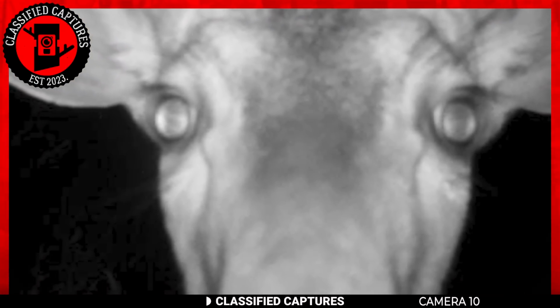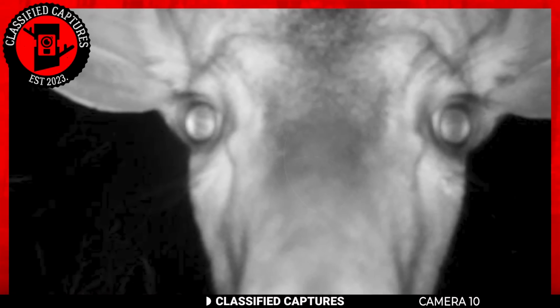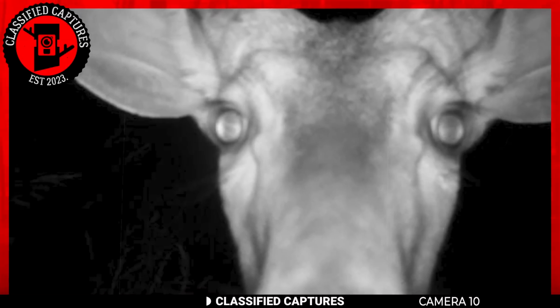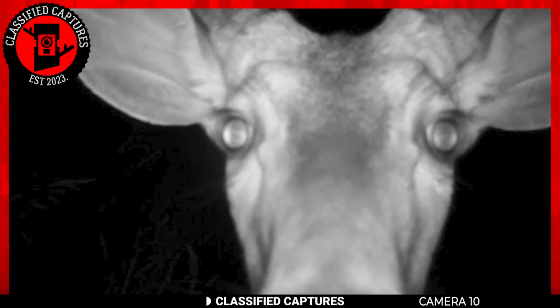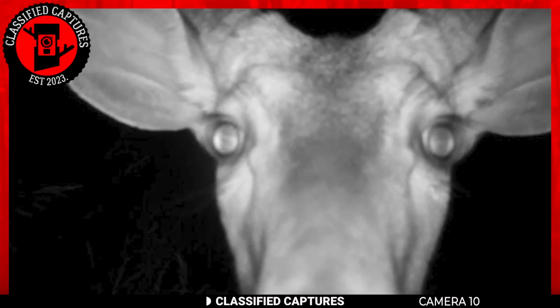Oh, this is a delightful surprise. It seems like even the wildlife is getting in on the selfie trend. Our star of the day, a curious Bambi, makes its debut on a trail cam in the heart of the woods. Now picture this. The innocent deer stumbles upon this alien-looking contraption, our trusty trail cam, and it's understandably intrigued.